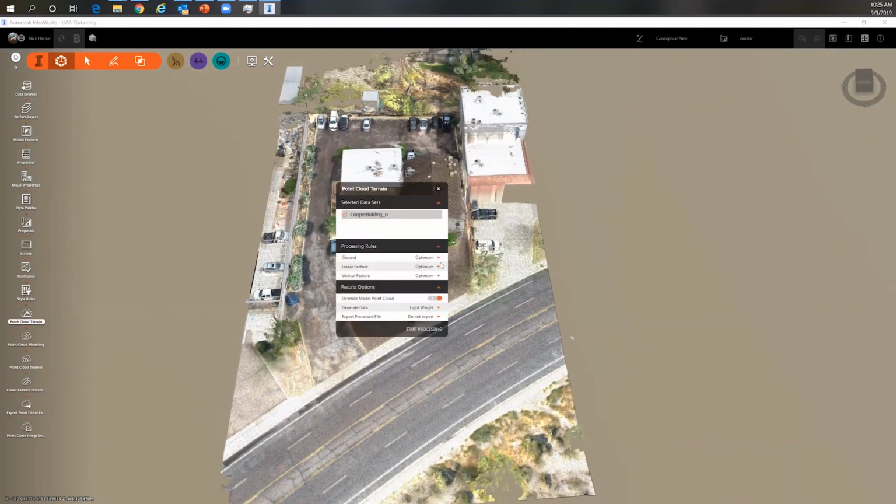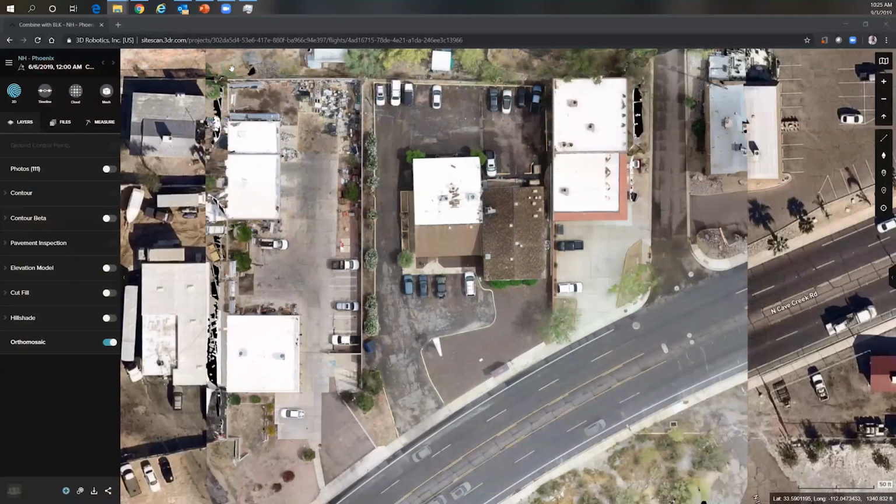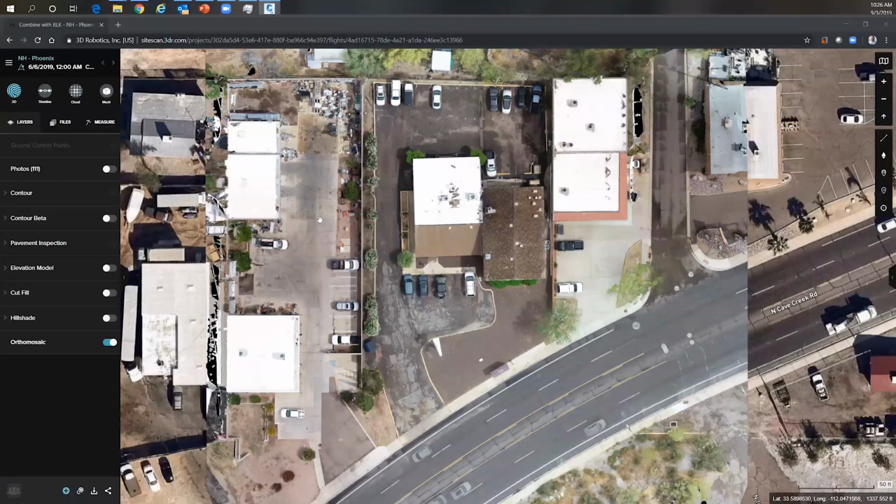You can go in and customize how it actually filters things out for ground points, linear features, and vertical features. If you go into customization here, you can dial this in really well, depending on what your site has going on. So once we've actually gone through and spent a few minutes and generated this terrain data inside of here, lastly, we can go ahead and bounce over to Civil 3D.